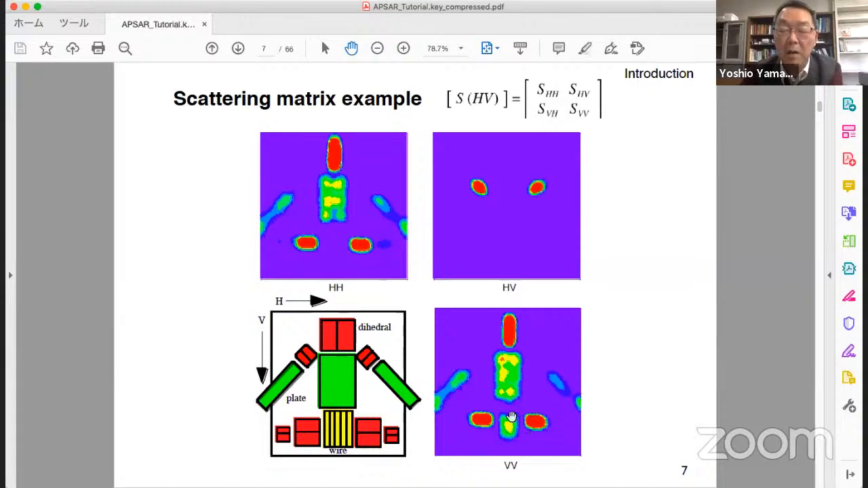But in VV image, we have echo from here. This is reflected from wire structure. No echo from oriented dihedrals. But in HV image, we see clearly this oriented dihedral echo.